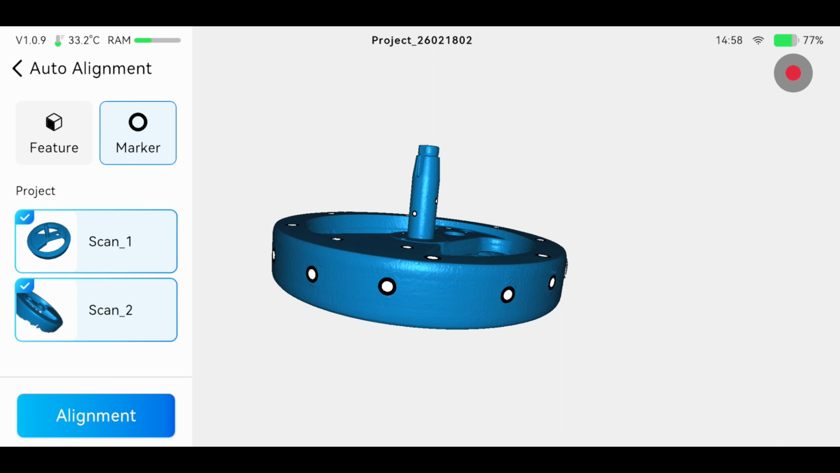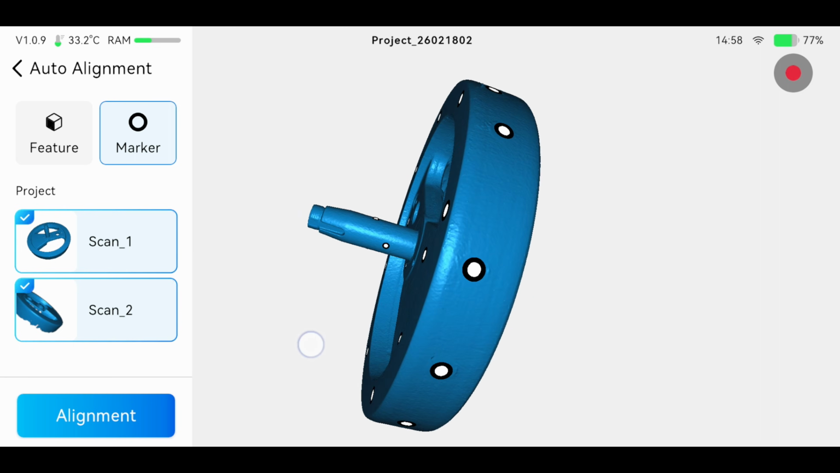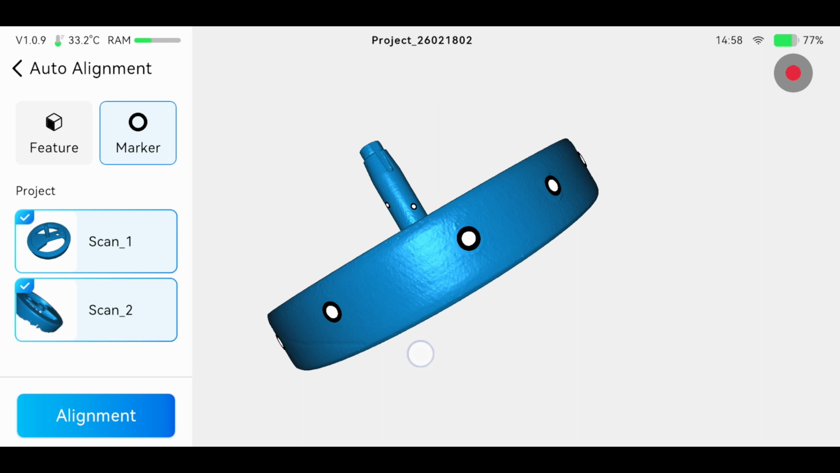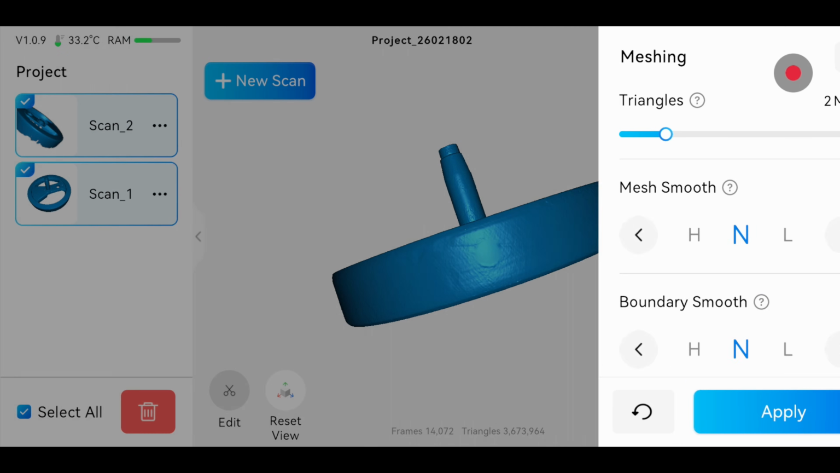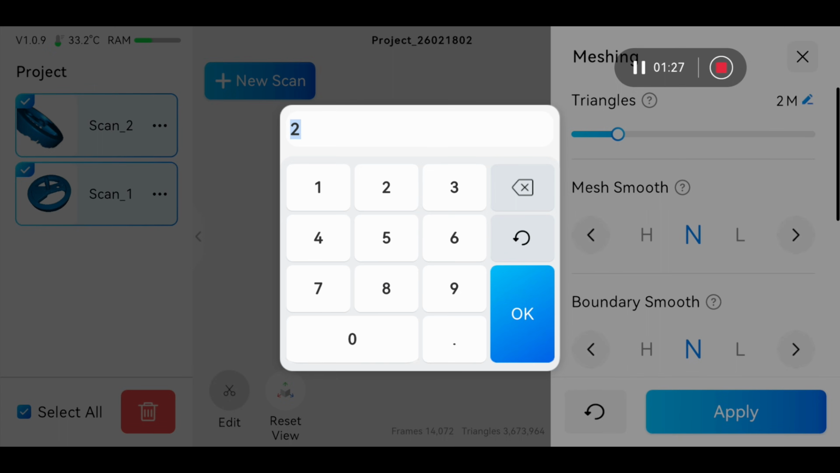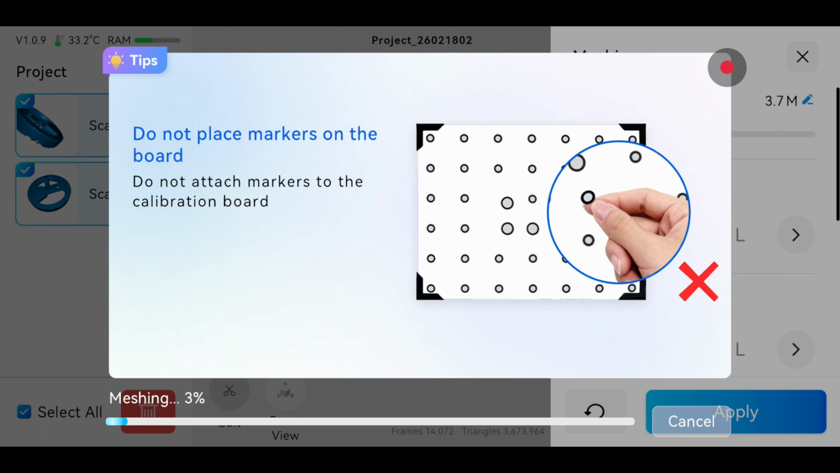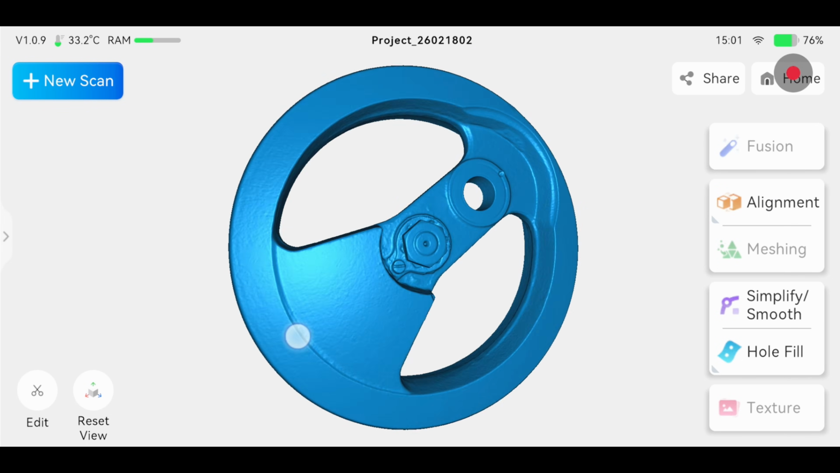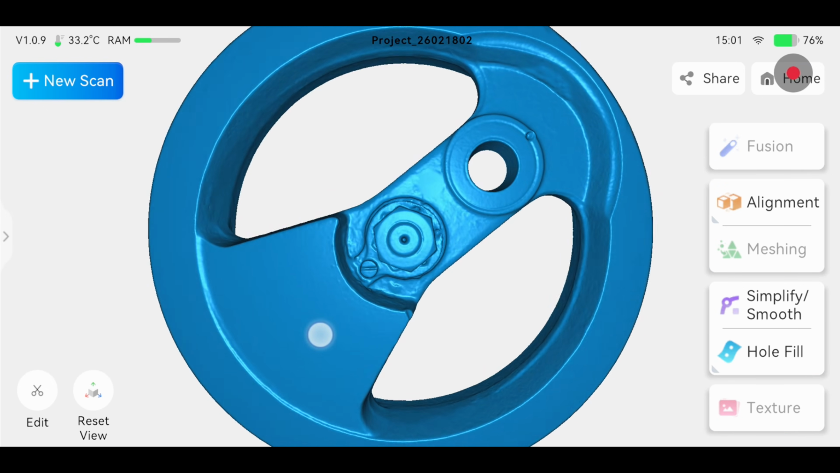So if you are using the P1 on the job site, you can fuse the point cloud and try to align them to see if you need to do the rescan before you leave the job site. Right now I have 3.6 million triangles, so I will mesh them using 3.7 million faces. And here's the mesh result. It will give the same quality as when you do it using the computer.